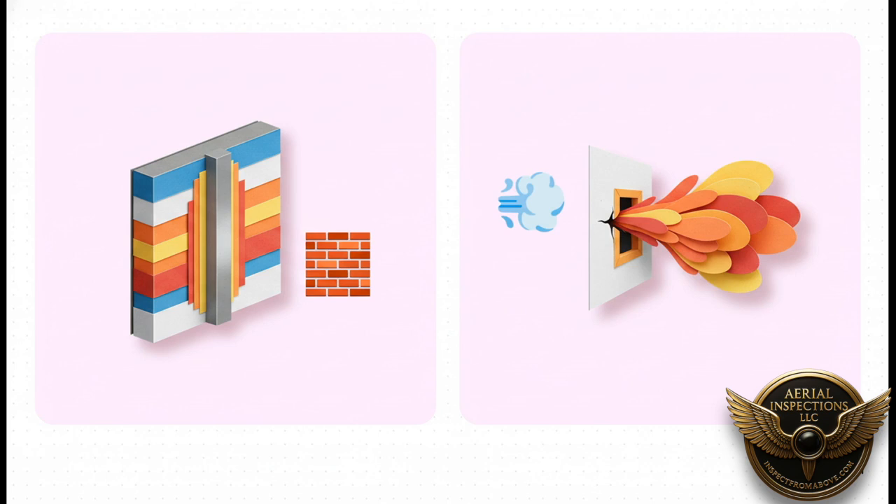Now, once you know how to deal with reflections, you can start hunting for real heat loss. And there are two main types you're looking for. The first is called conduction, or a thermal bridge. This is heat moving straight through a solid object, like a metal beam inside a wall. Its signature is sharp, it's static, it looks like a well-defined line.